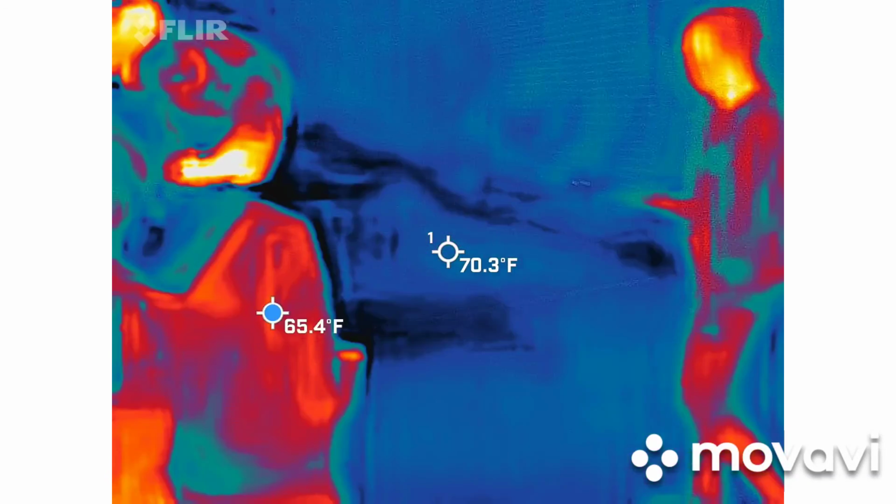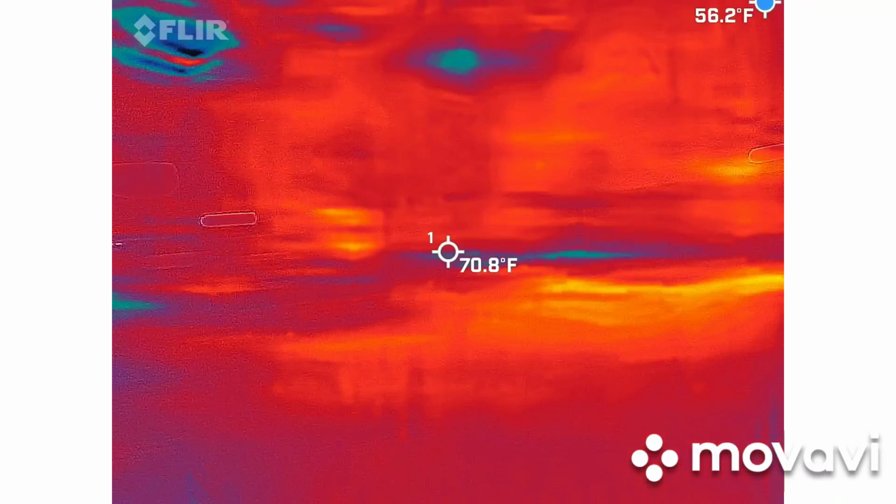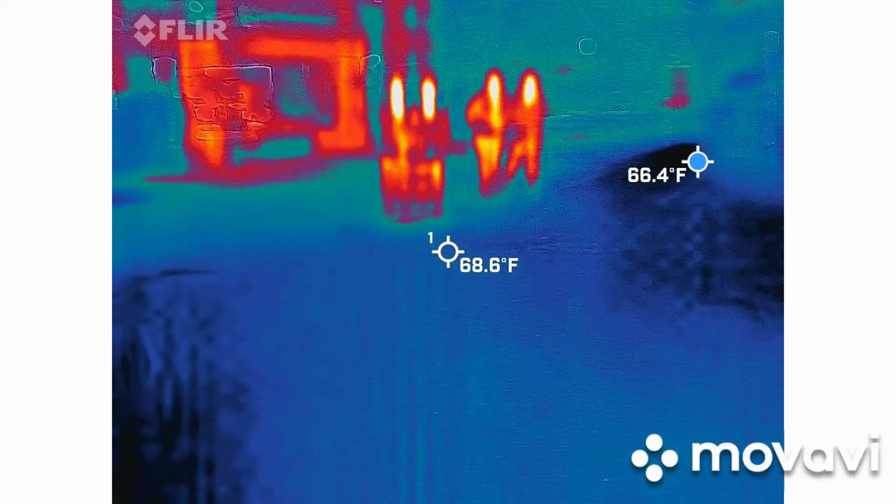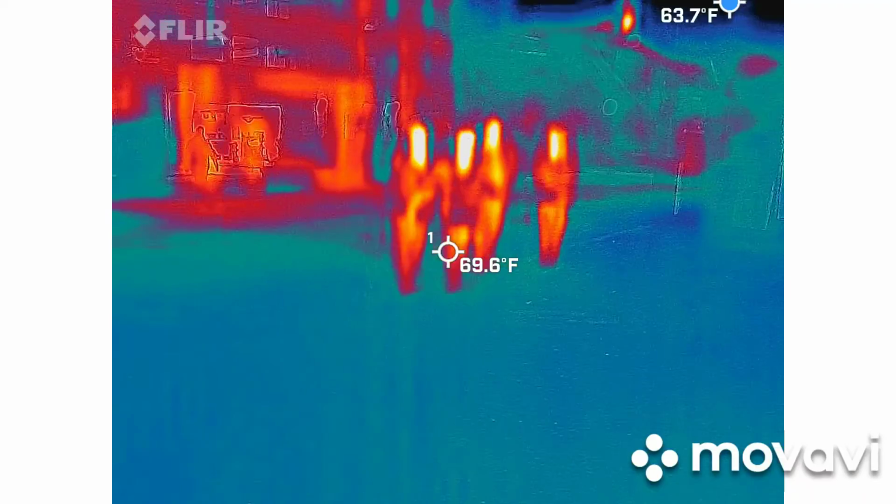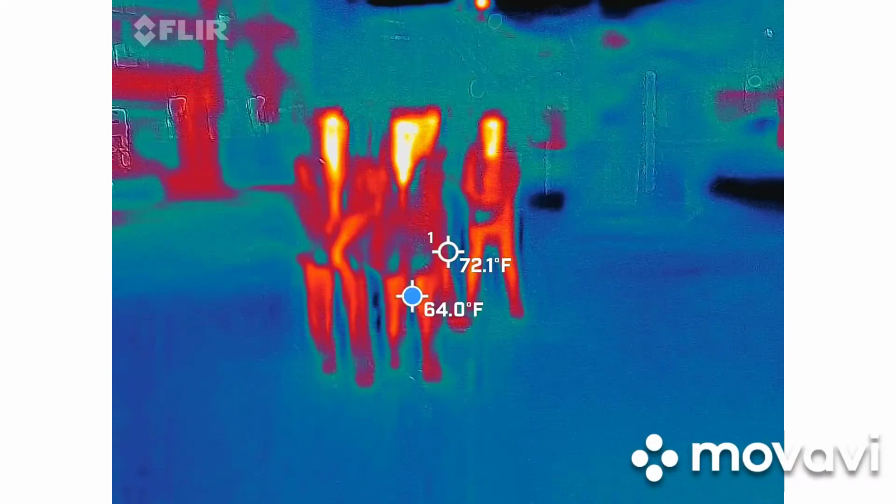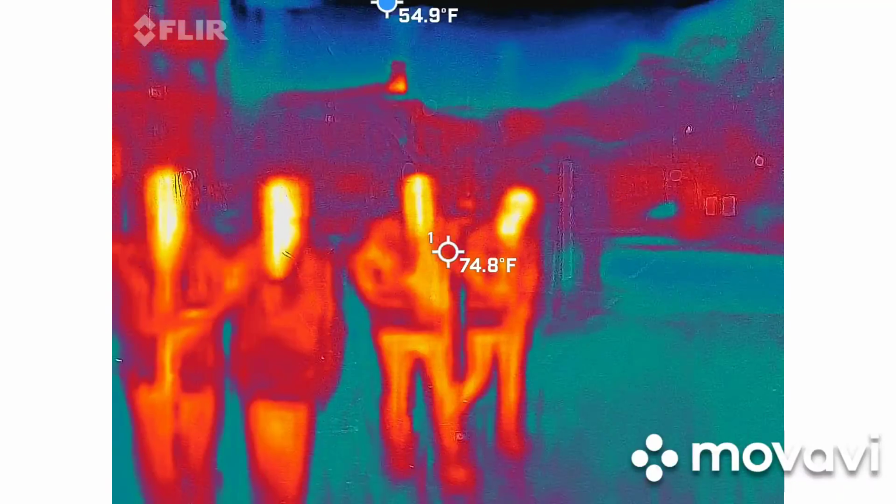Did it go back to it after you reset it? The first time it did, and the second time it did. Are you normally a group of 5? Because I see 5 people here. Just kidding. Oh my god. I'm gonna be like, yeah, you're really not there.